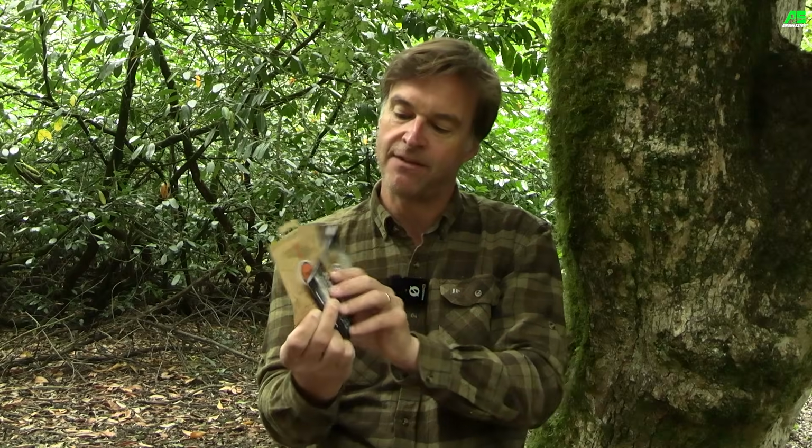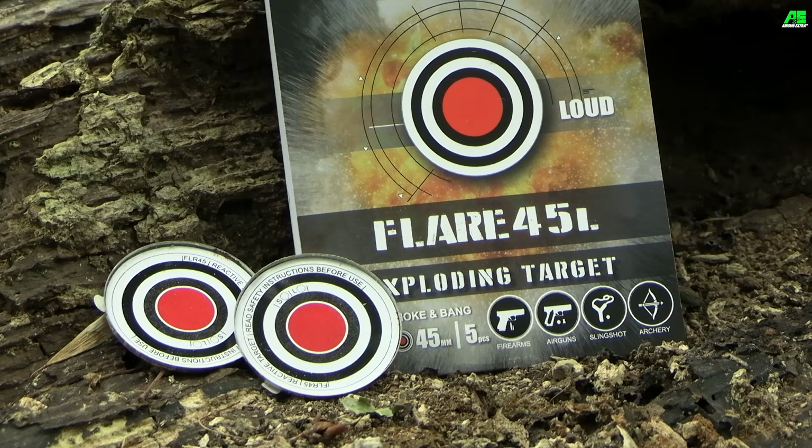When it comes to noise levels, the Sniper is your middle ground, but the one to go for if you want a really loud bang is the Flare 45L. These are red, they really are loud, and I imagine that the L denotes the fact that they are loud. So I was sent these in packs of 5.